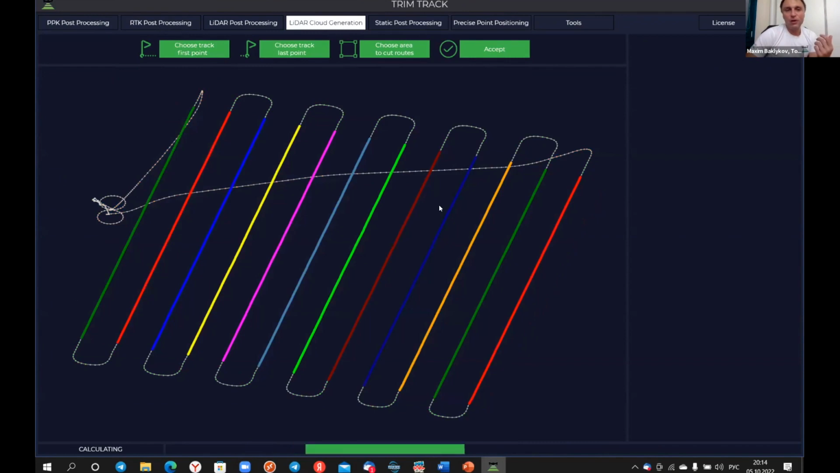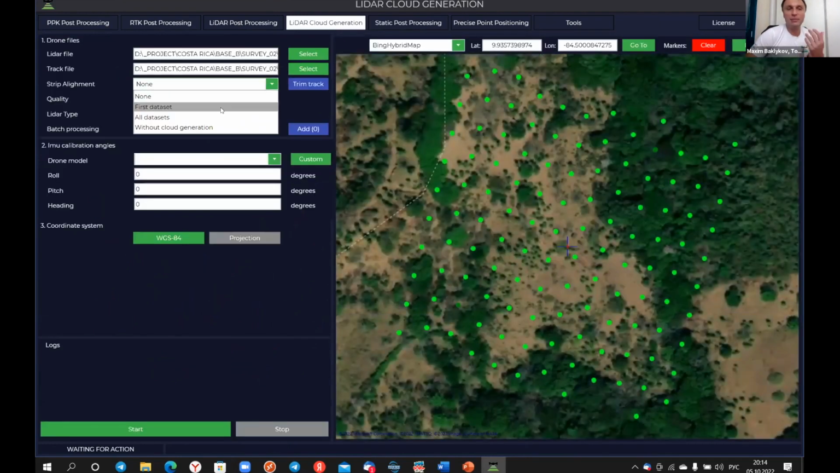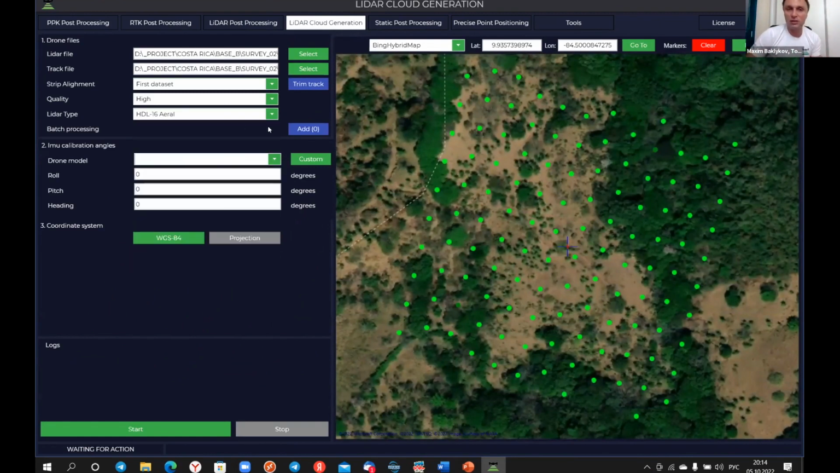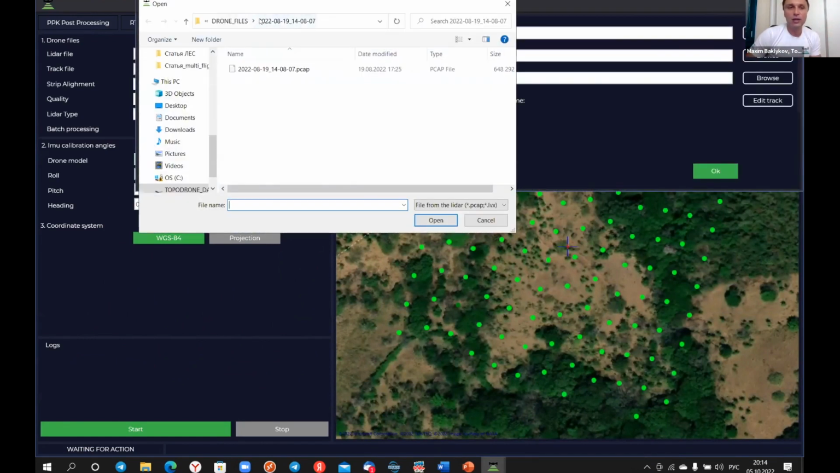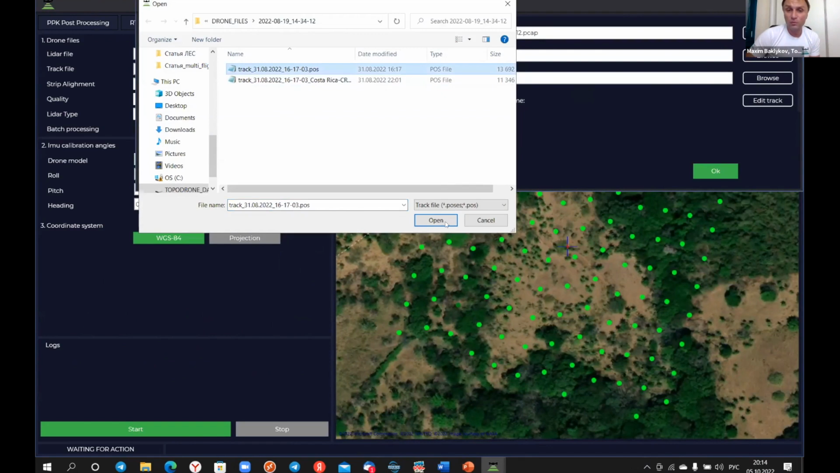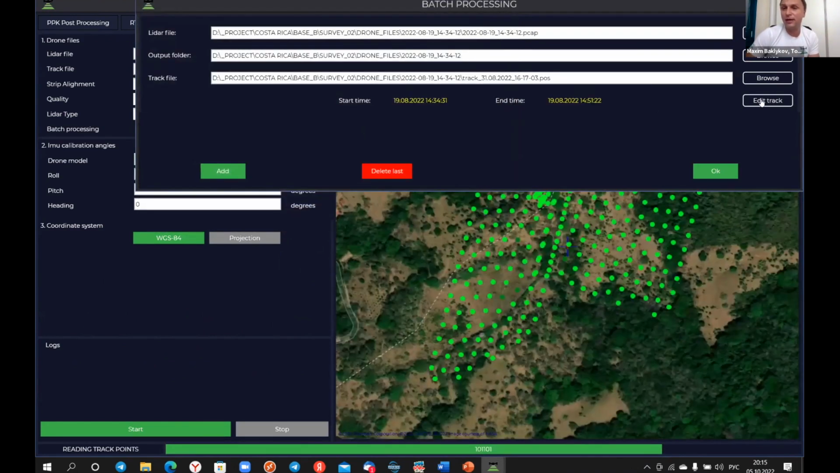And finally, you can choose special options. First of all, you can make a strip alignment for the first data set to calibrate the calibration angles for your flights. After that, you will select the type of the LiDAR, and you can add additional flights, as many flights as you want, from the same flight area or from any other flight area.